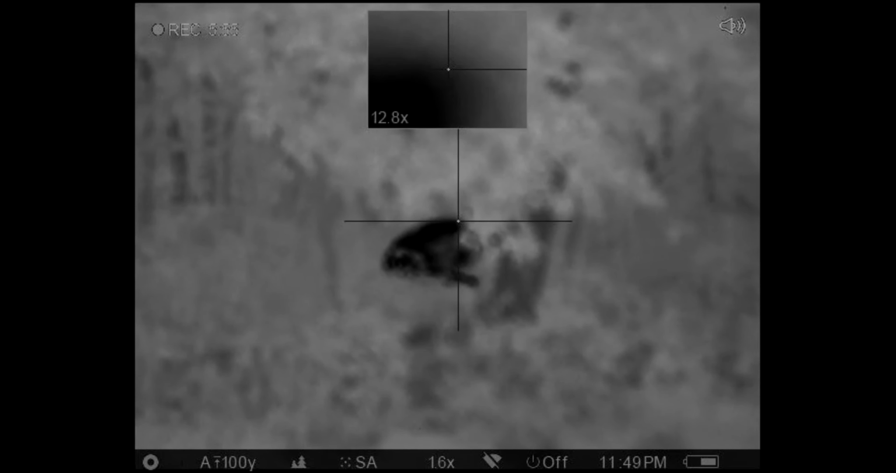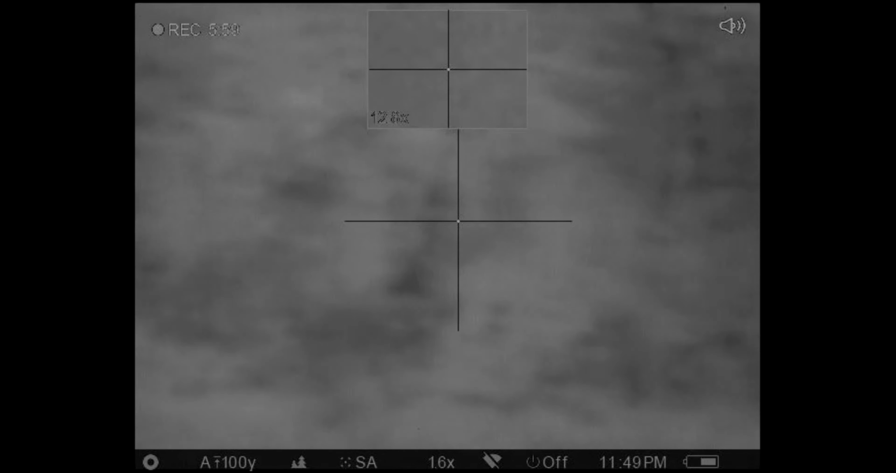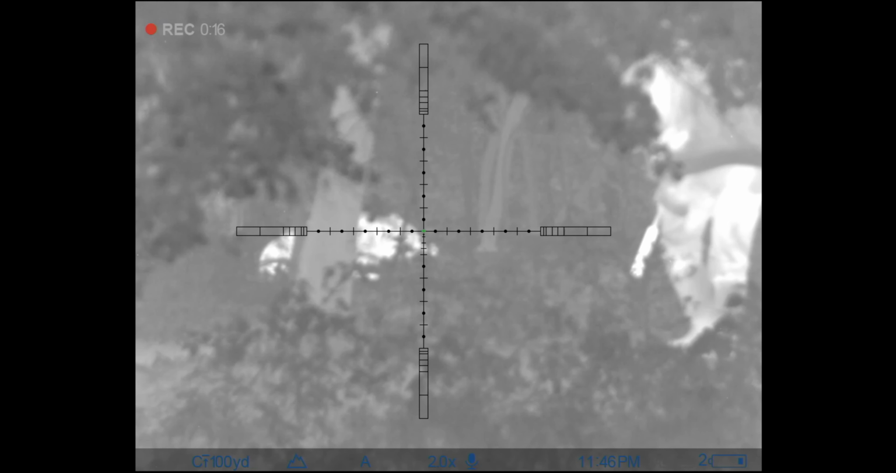So guys, that was our hunt for the night. Had a really good hunt. We at least recovered one, we at least killed two, and we had a good night. Really, if there's any takeaway from this hunt for me, it's that I shouldn't have pressured him to go ahead and shoot. I shouldn't have done that. If I wouldn't have, we easily could have recovered all three. So that's something I'm gonna have to keep in mind for the next time we do this.